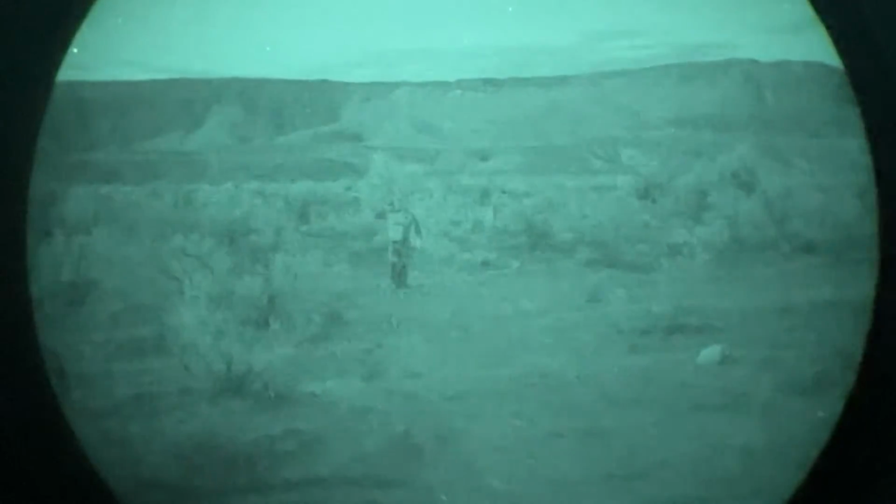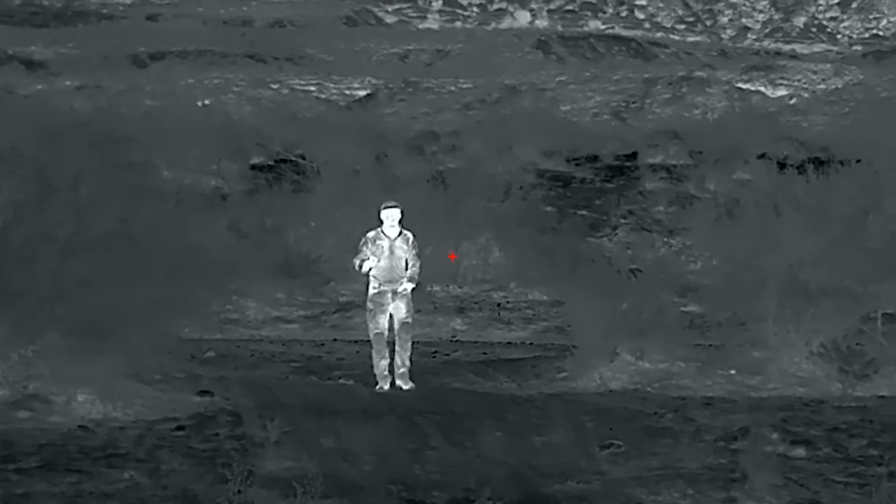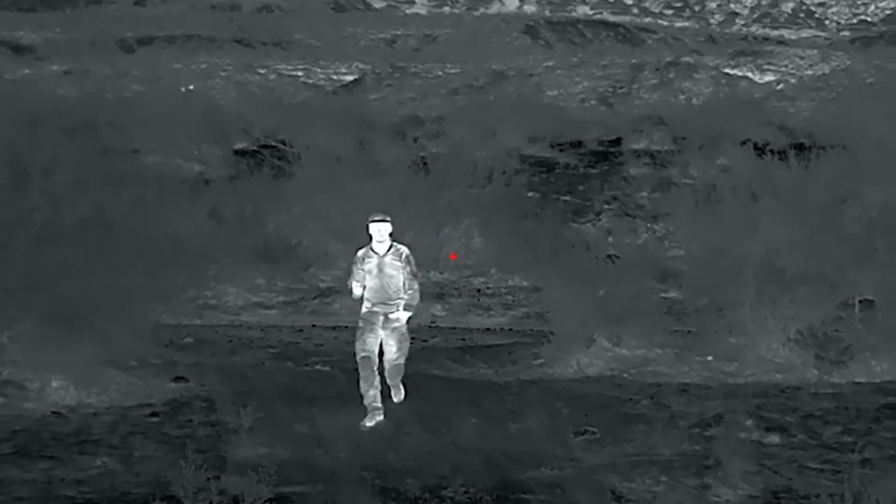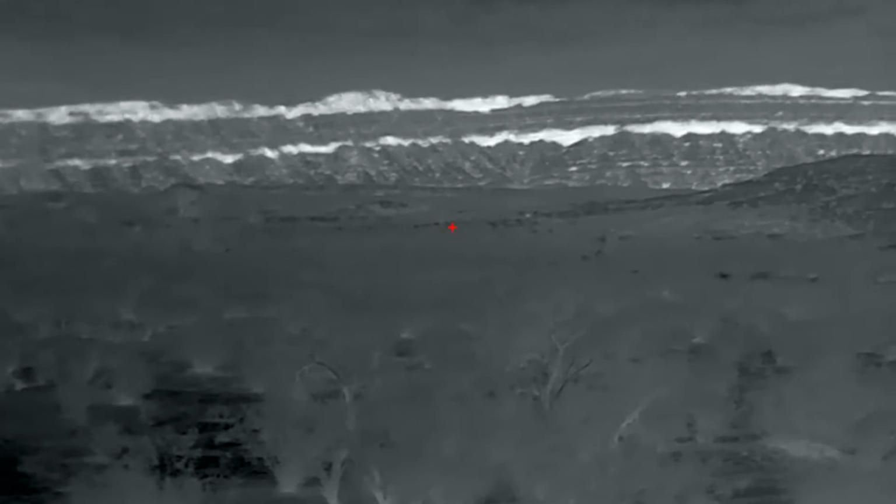And oftentimes a lot of people tend to think that those purposes overlap a lot more than they were actually designed to. What I mean by that is the benefits you're going to get from using a thermal device over a traditional PVS-14 is such that you are able to find targets much, much faster, especially with a high quality thermal device such as this.